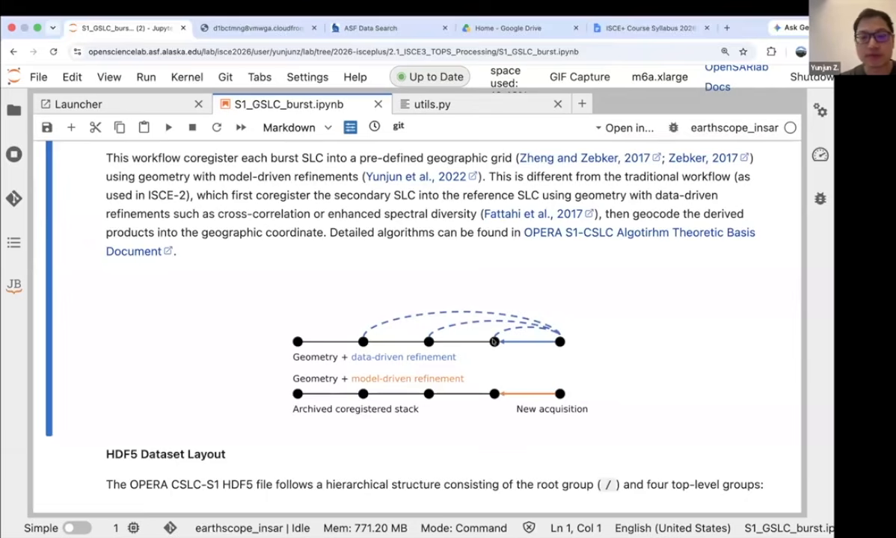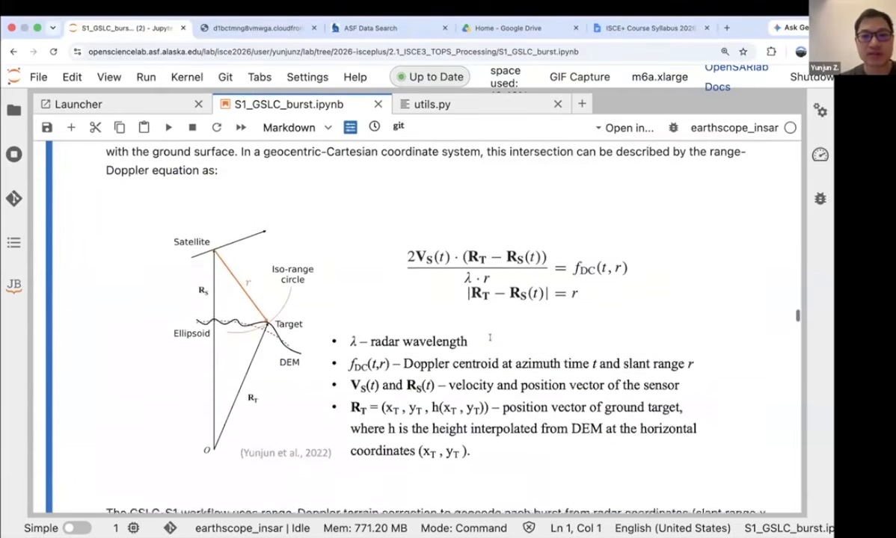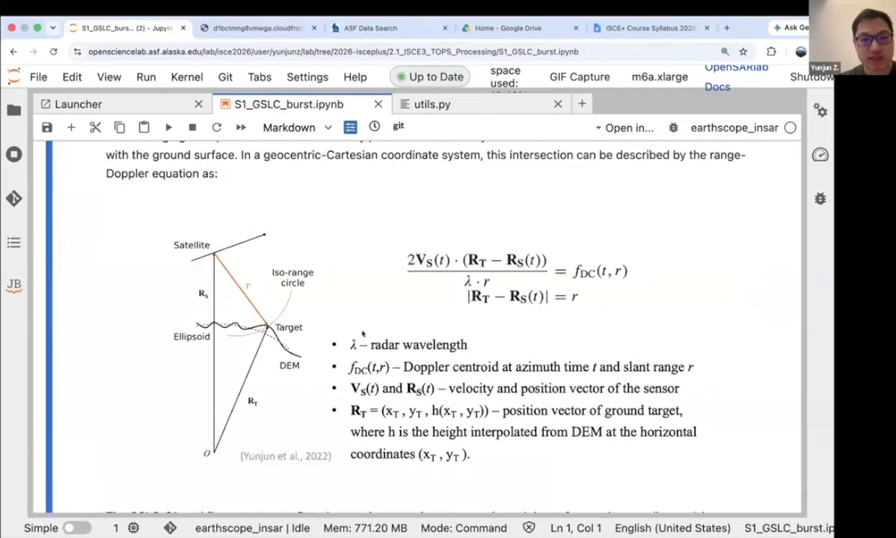using two steps. We first use the precise orbits and DEM to do the geometrical co-registration, which is basically solving this equation here.